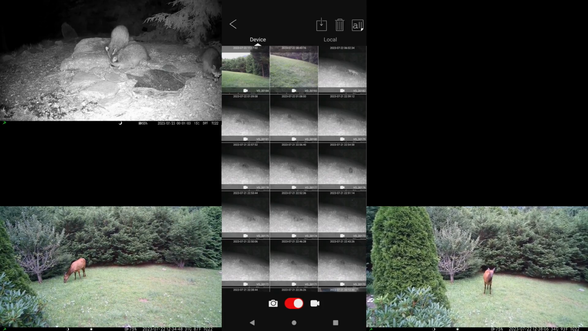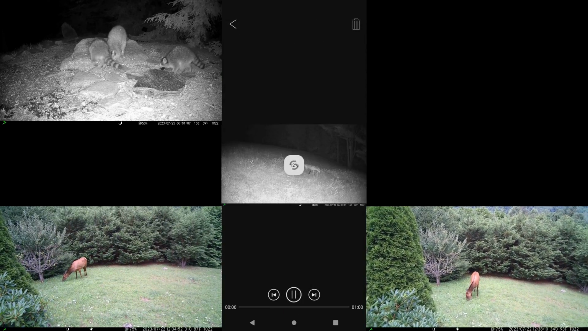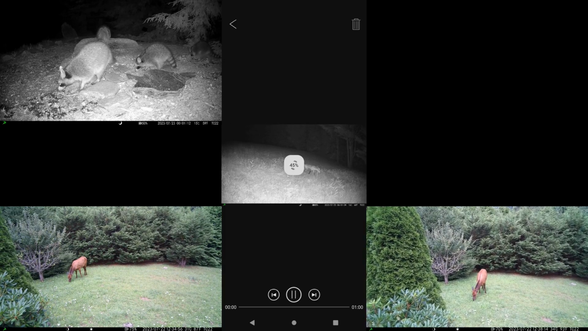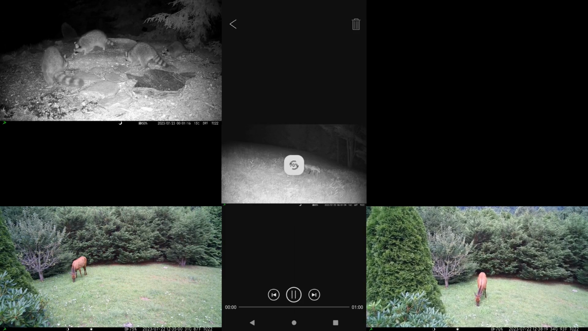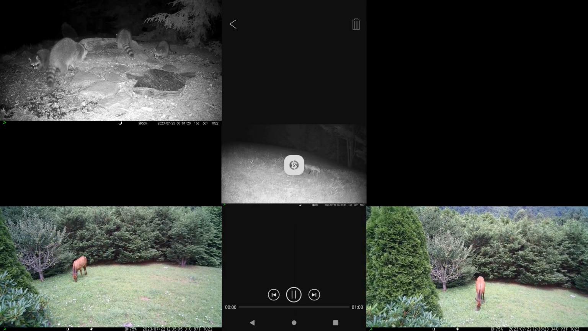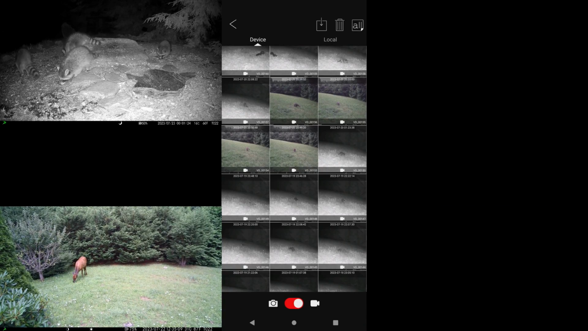So I can see we had a fox come by early this morning. So I'll call that up, and you can see that it's downloading the file really pretty quick. It'll take about 10-15 seconds to download a large file. And there's the fox.